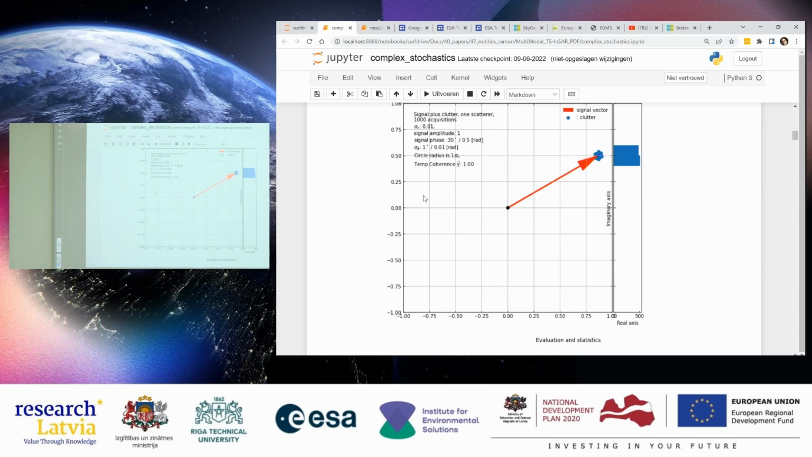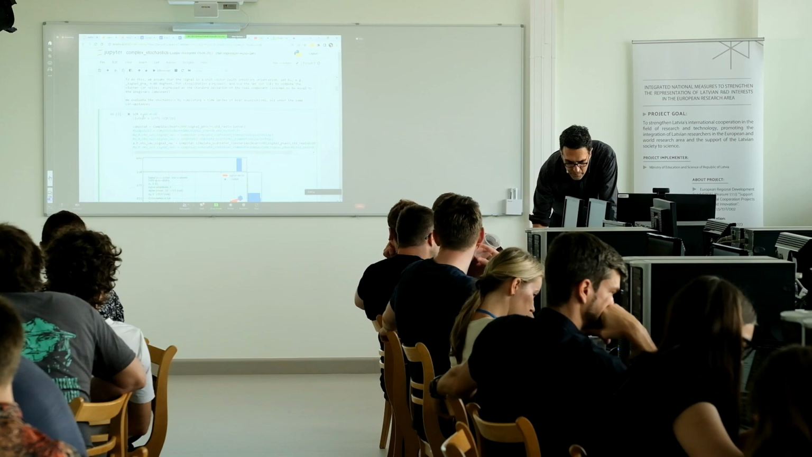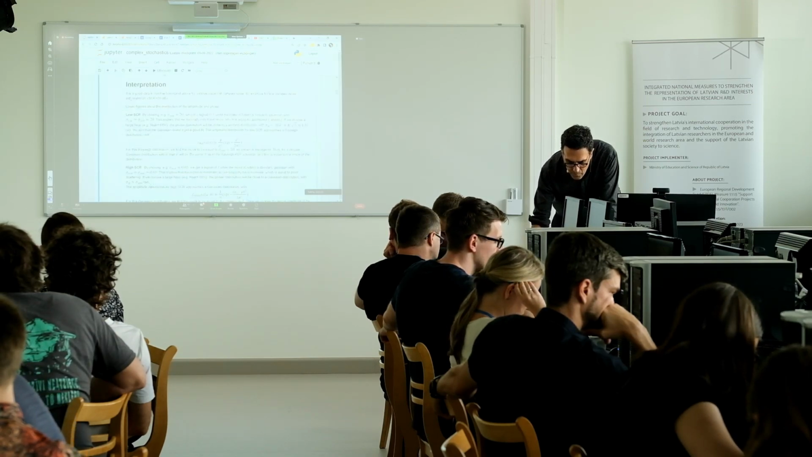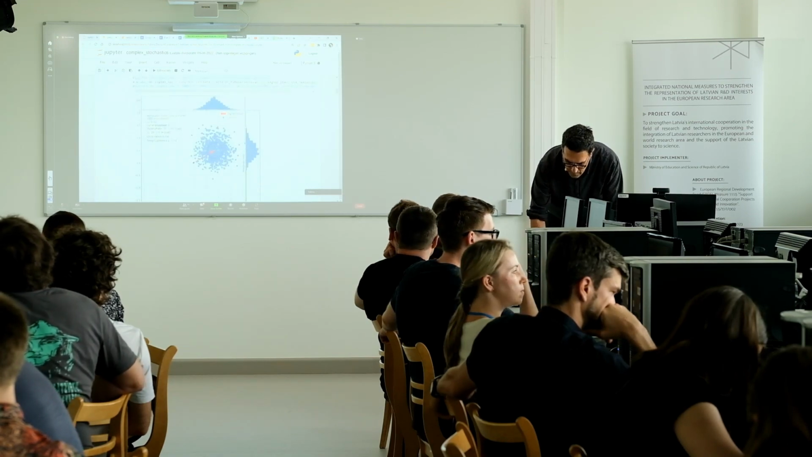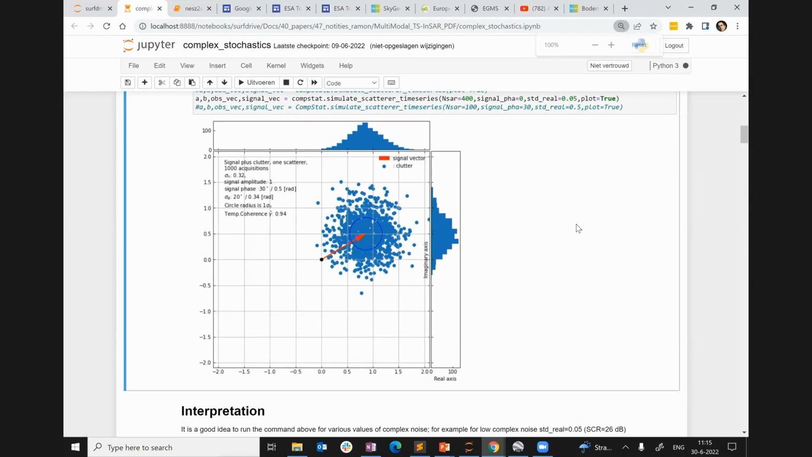Now let's see what happens if we increase the noise, and it would be equivalent to, let's say, putting it to 10 dB. Here. What do we get then? We get this. Okay, so now the length of this vector is still 1, the angle is still 30 degrees, but now you see that the noise is much bigger.